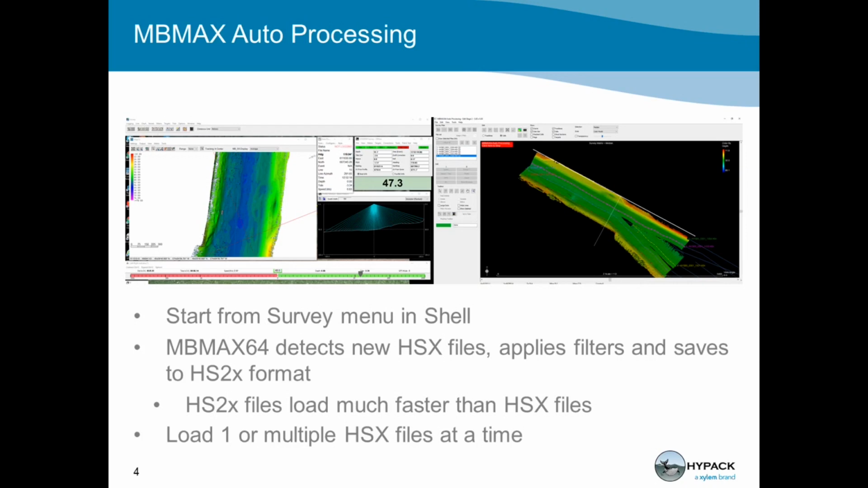You could also save it out. You could save to XYZ, save to matrix out of MBMAX 64. So very few steps to get you right back out to dredging, and the operator is going to say, wow, you just did that survey, and it's going to be so quick that they'll have a surface roughly representative of the seafloor.